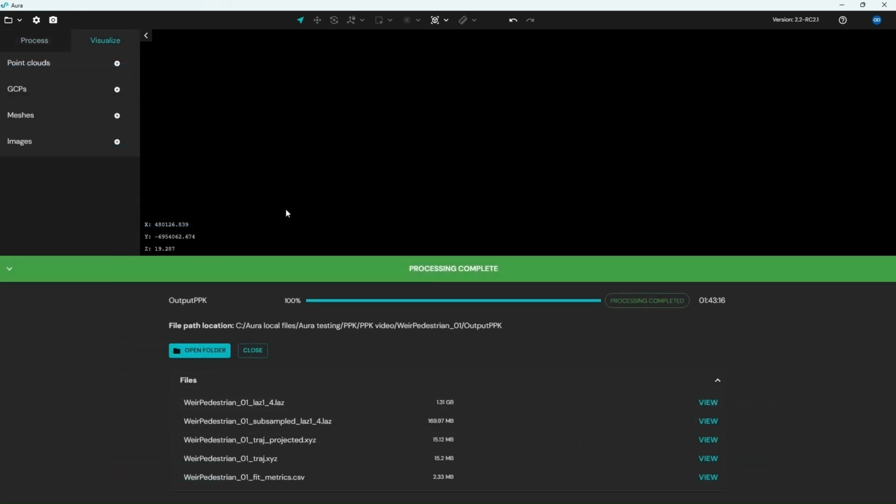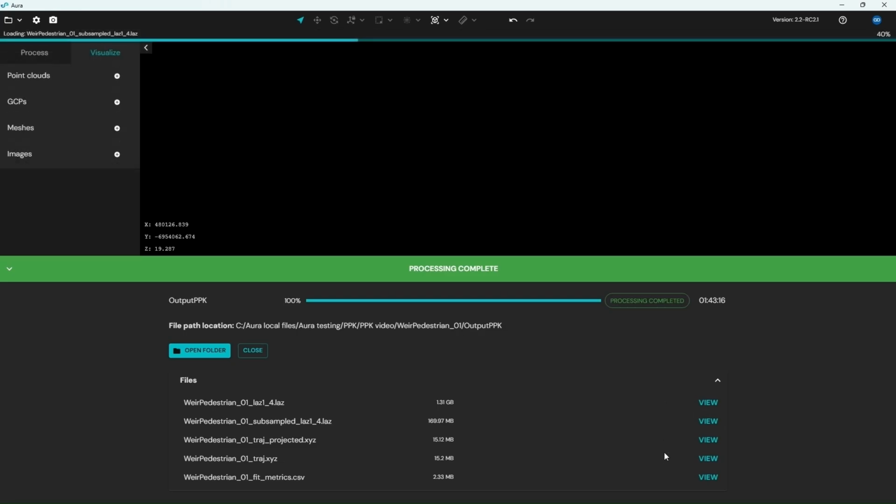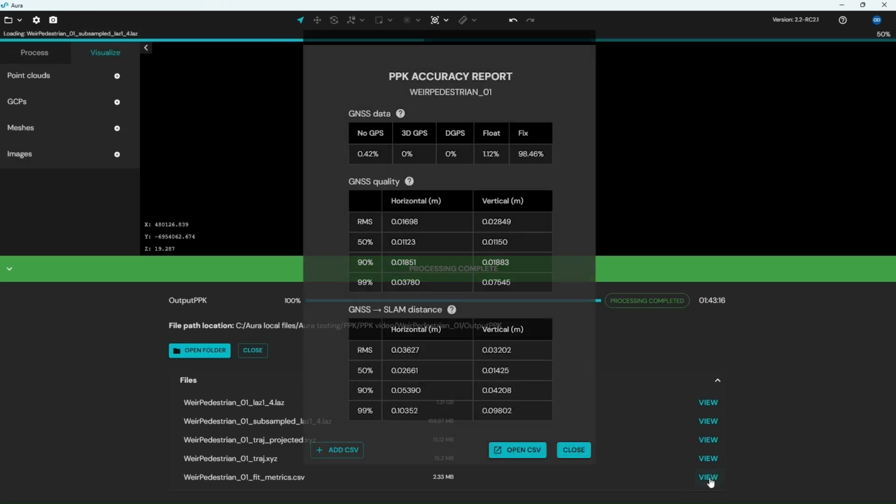Now our processing job is complete. We see we have some output files. We have full resolution point cloud, subsampled point cloud, trajectory, which is in the target CRS, and a trajectory which is not reprojected. And then we have our fit metrics or accuracy report. So I'm going to open up the subsampled point cloud. And then while that's opening, we can have a look at the accuracy report.